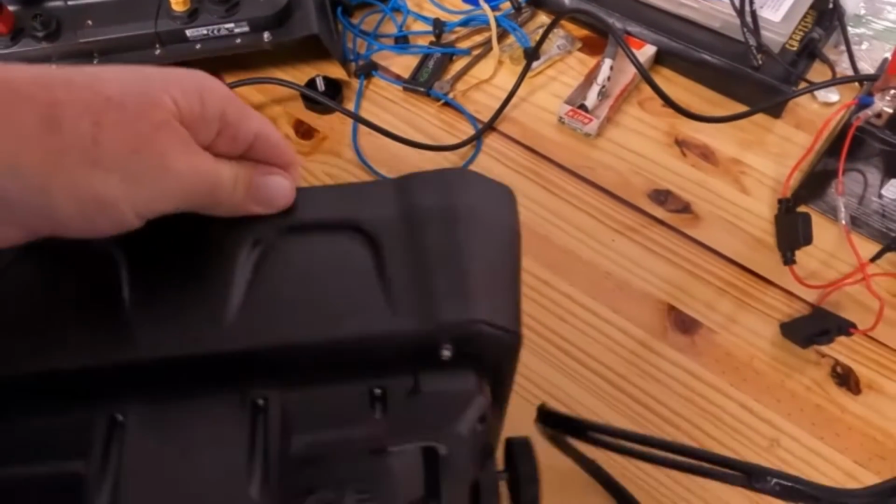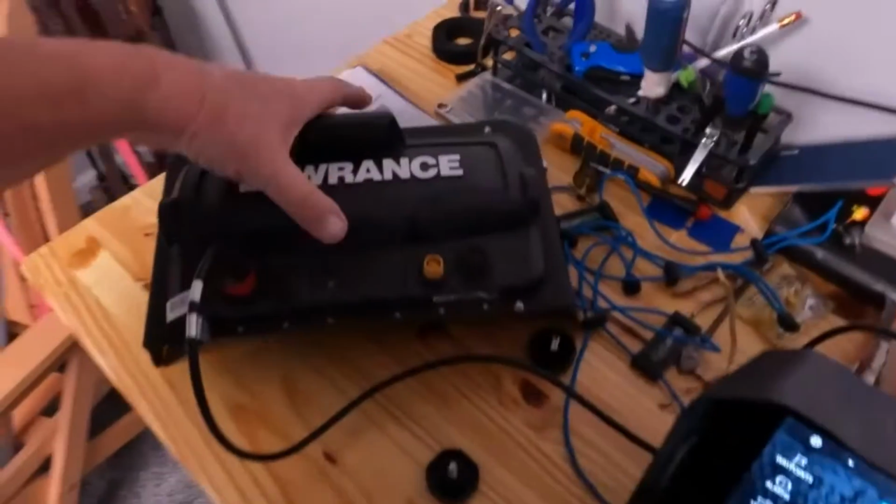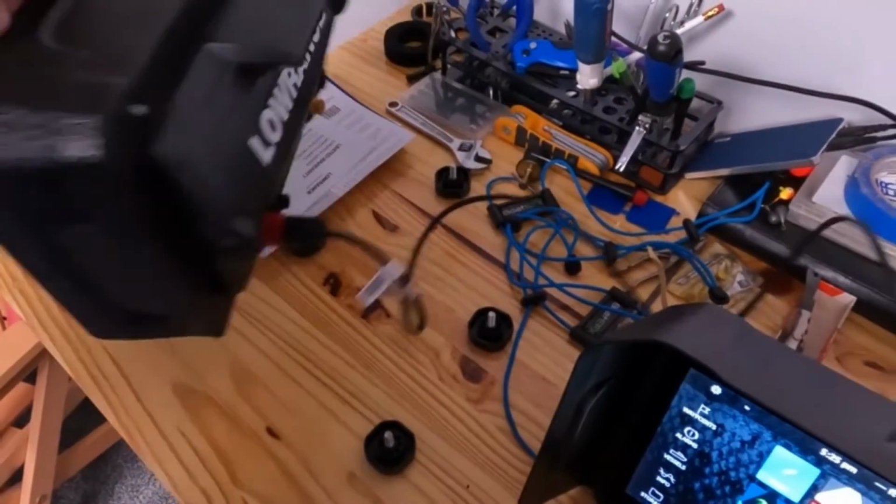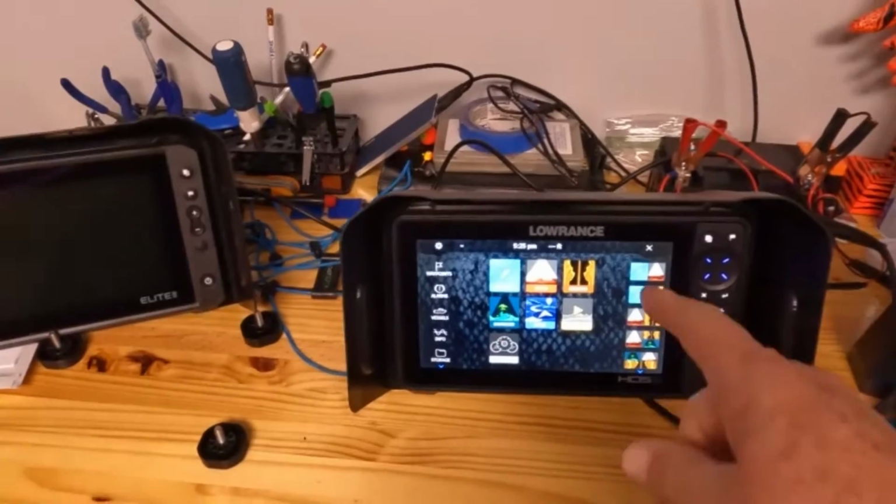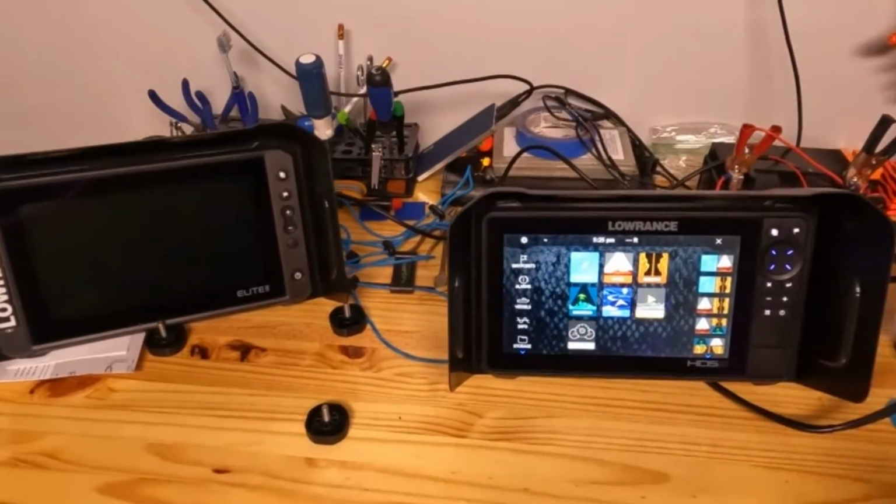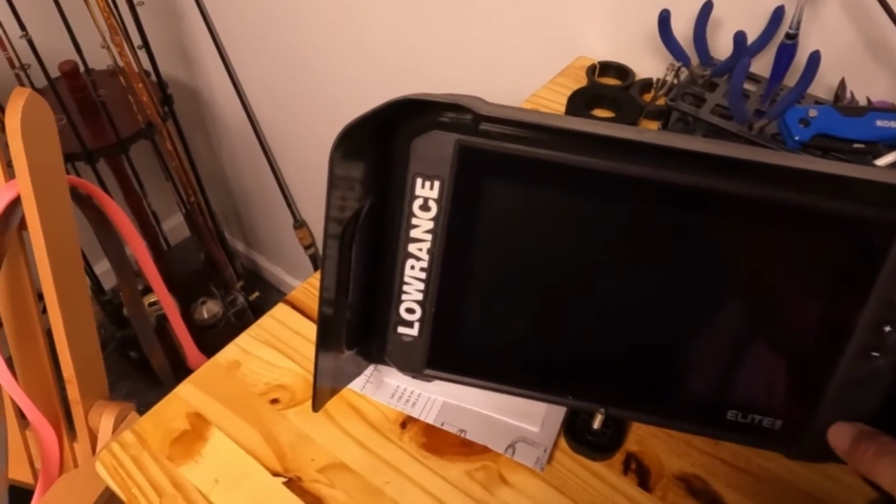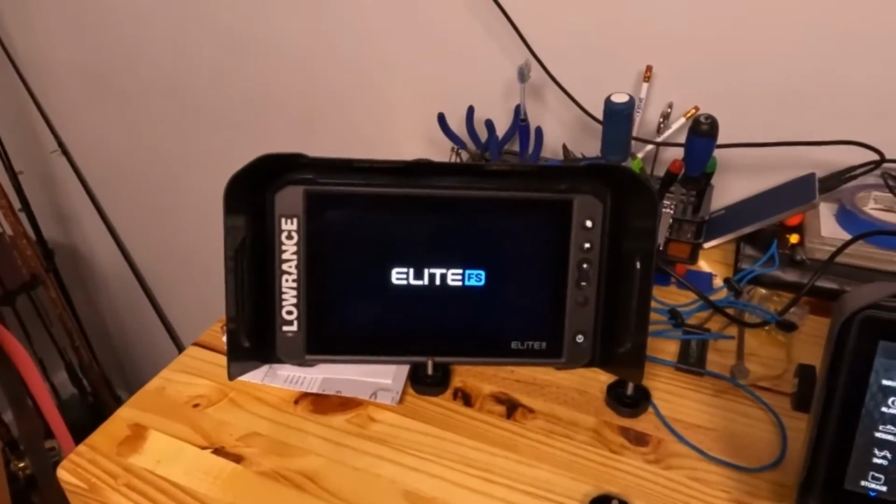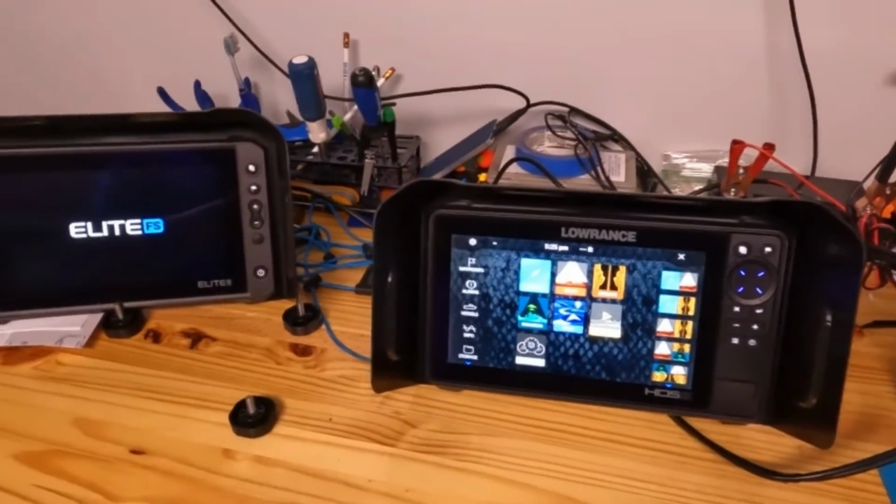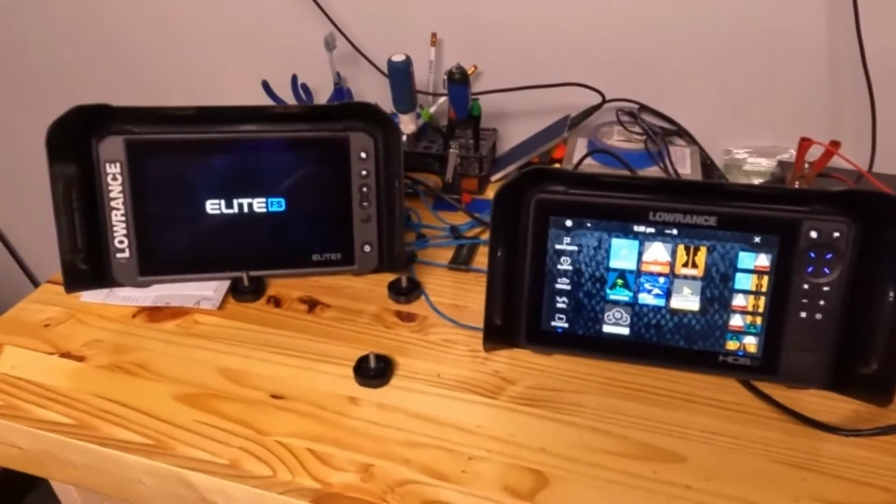Again, this one will network with, actually this unit up on the bow of the boat. No, I'm sorry. This is going to run active target. It's going to network to this unit. So whatever I'm looking at on my scan here, it'll show up there. So anyway, that's the Elite FS and the HDS, both in 9-inch. It's the HDS Live, both in 9-inch.